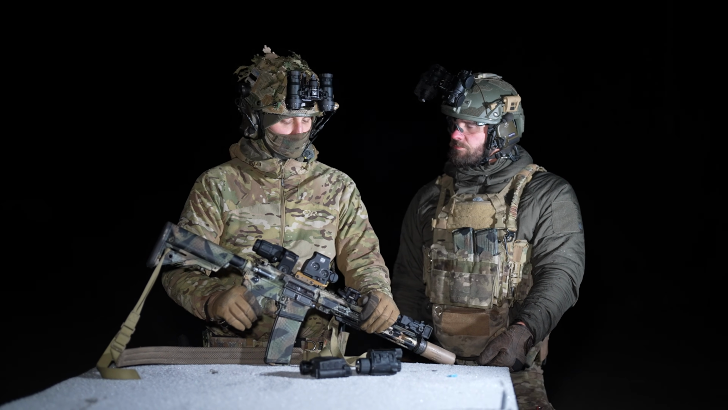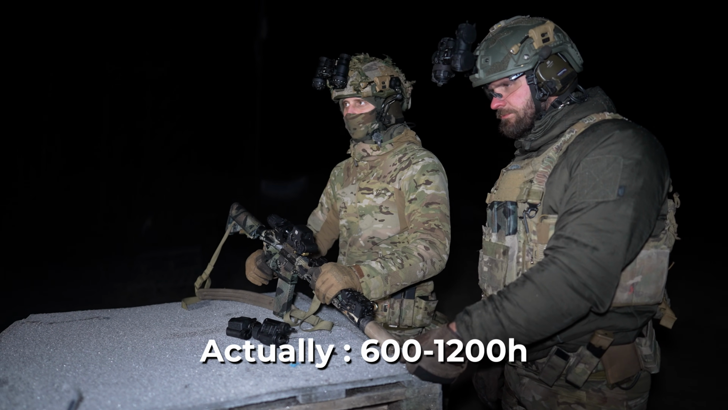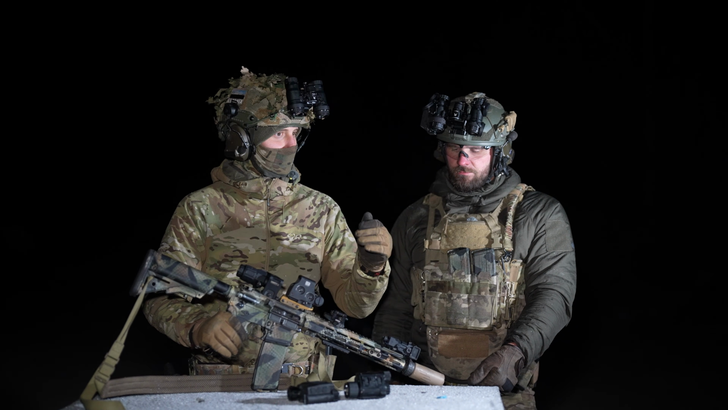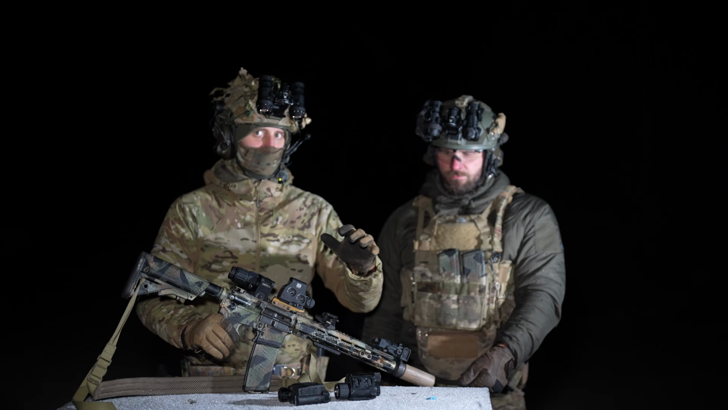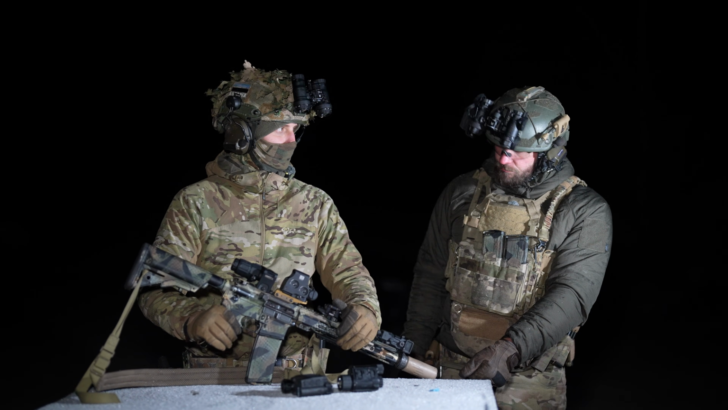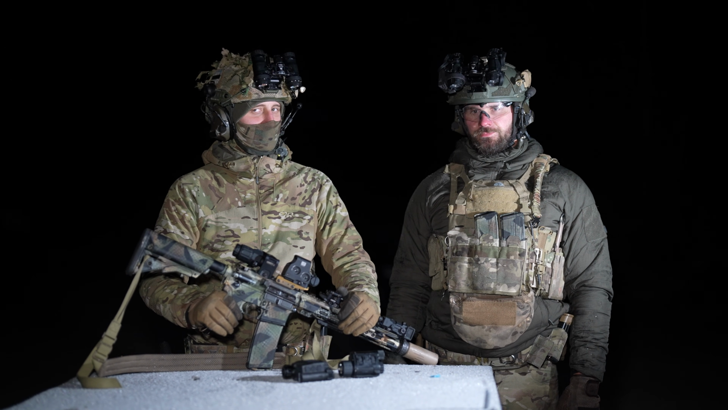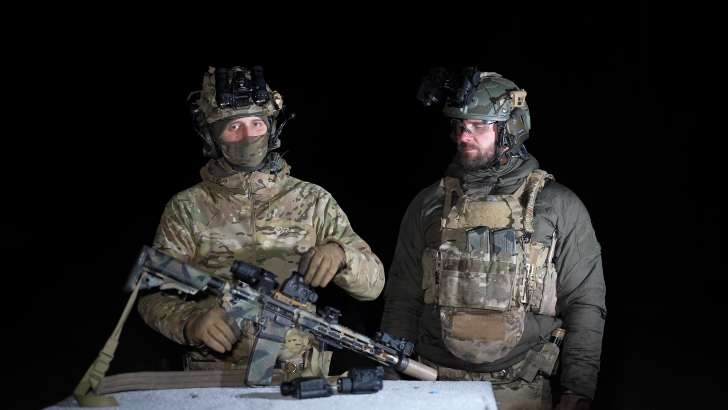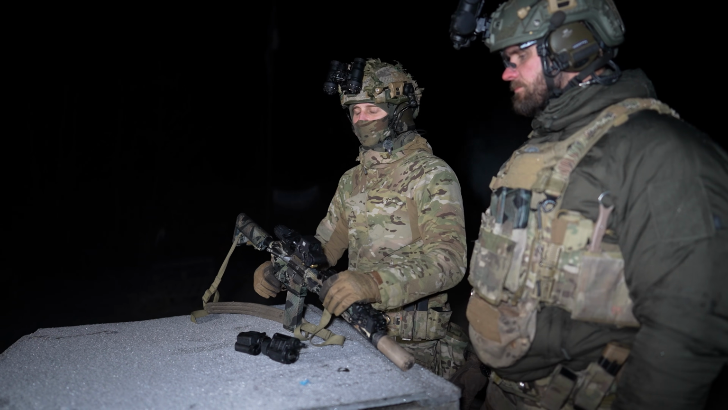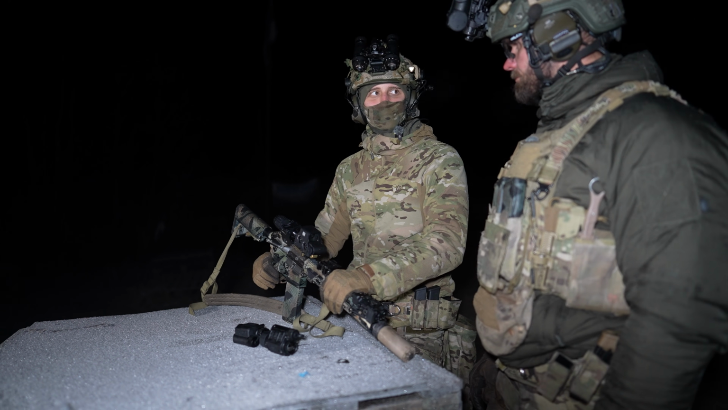Okay, let's talk about the downsides. First that comes to mind is battery life. The Eotech has around 2,500 hours of battery life, depending on the setting. If you're running it on the lowest setting, you can even squeeze out 5,000. But it's in the ballpark of 2,500 to 5,000 compared to the T2, which is like 50,000. So it's massively less. In order to run the holographic system, it's more power hungry and you need to change the battery more often. But 2,500 hours is still quite a long time.